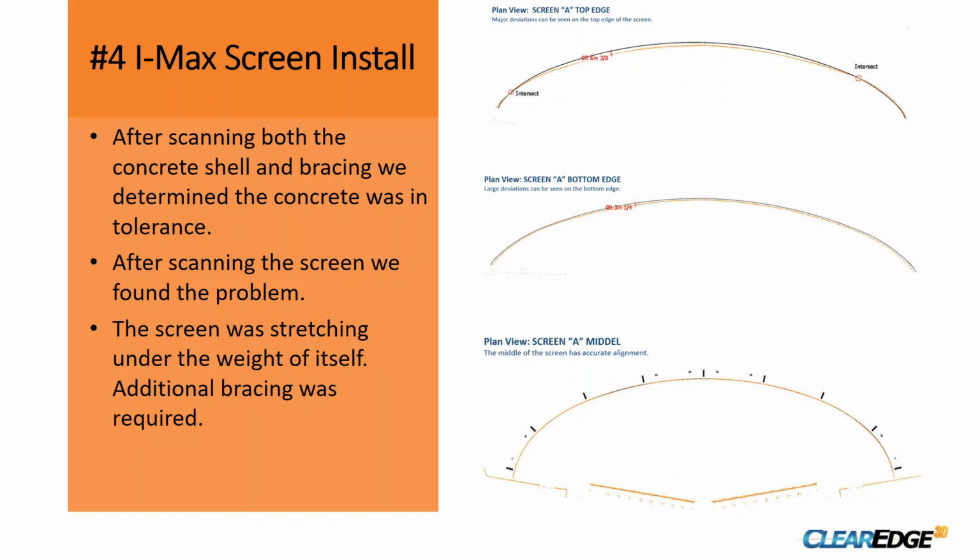This was one of the largest curved IMAX screens, probably the most complicated that have been installed. So it came down to how do we assess what's wrong and where that bracing needs to be. Through these laser scans, we were able to assess the problem, find better ways to put additional bracing in to support that massive screen. And you know what, we solved the problem.